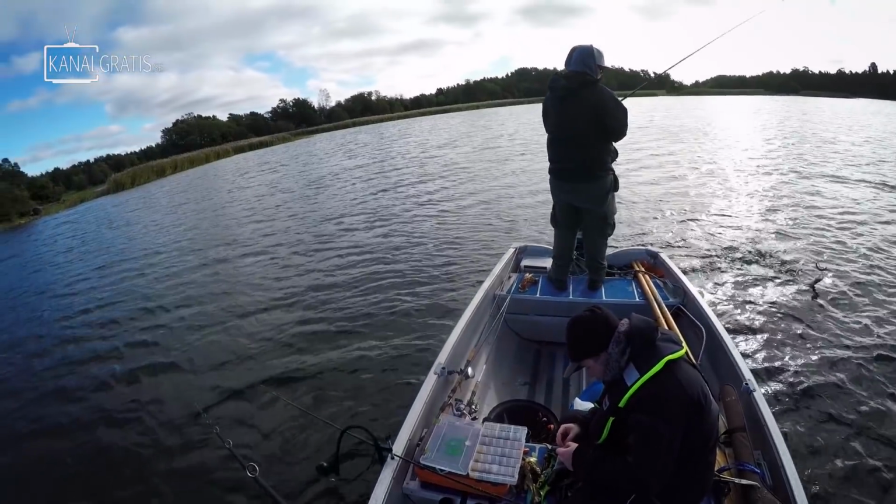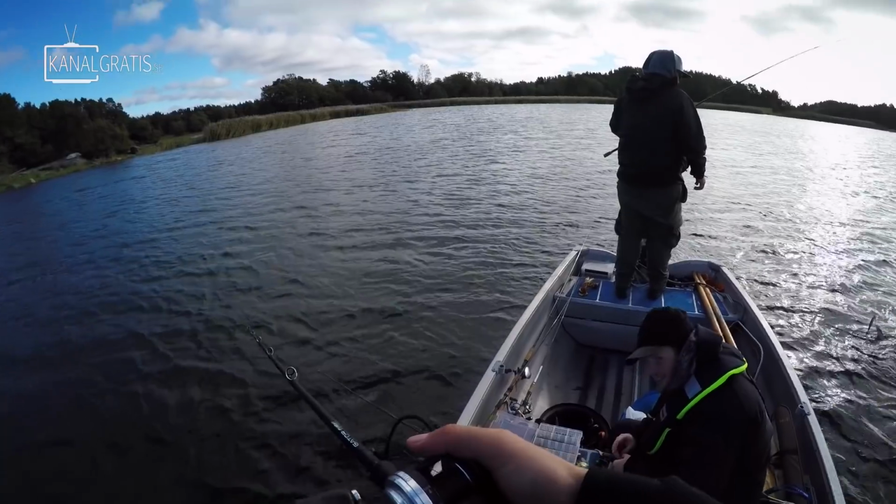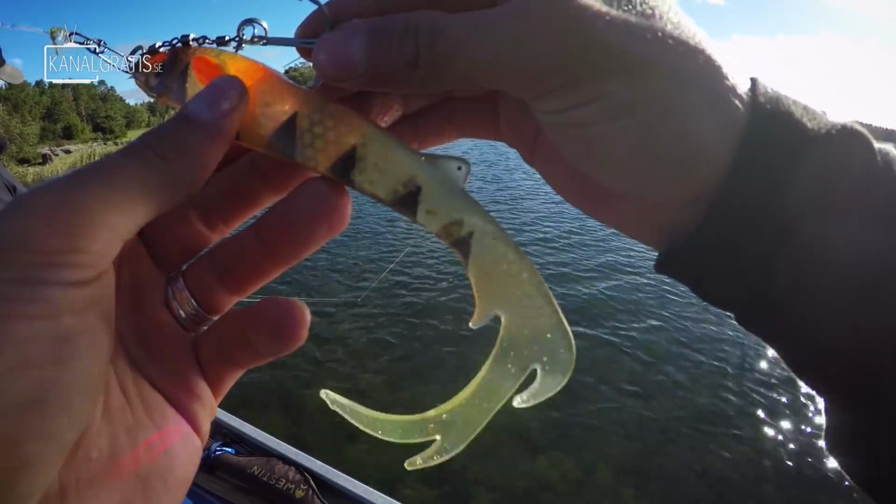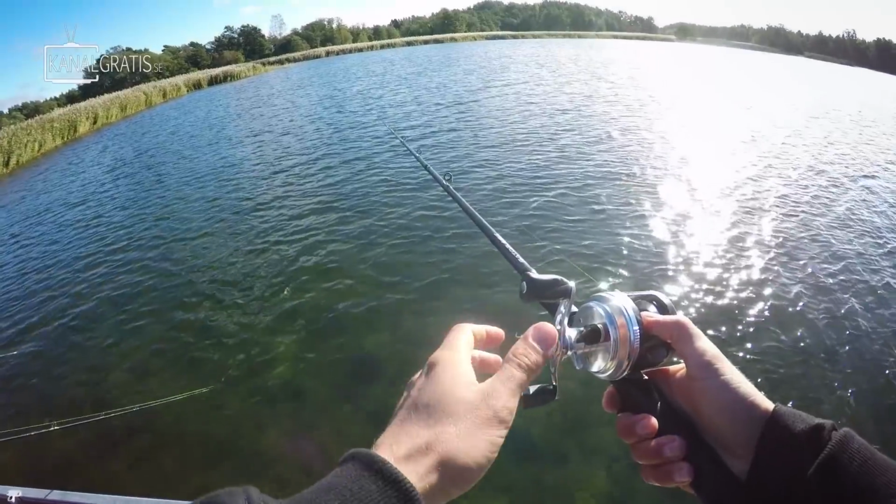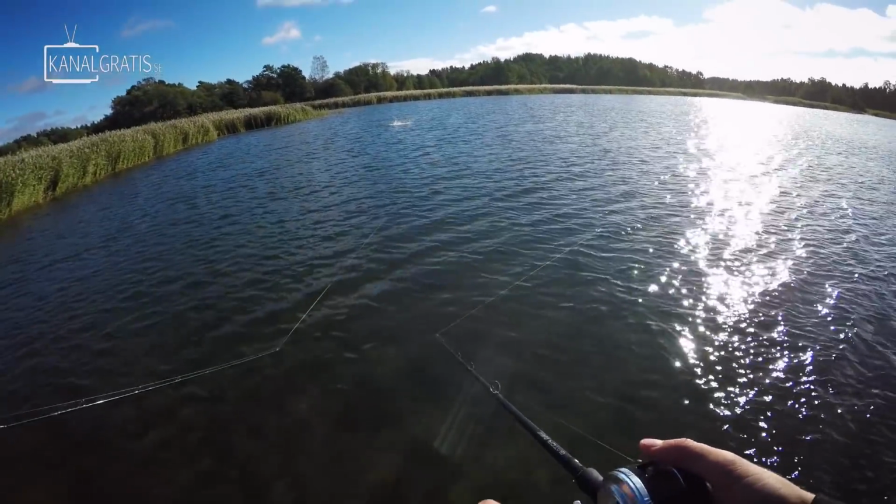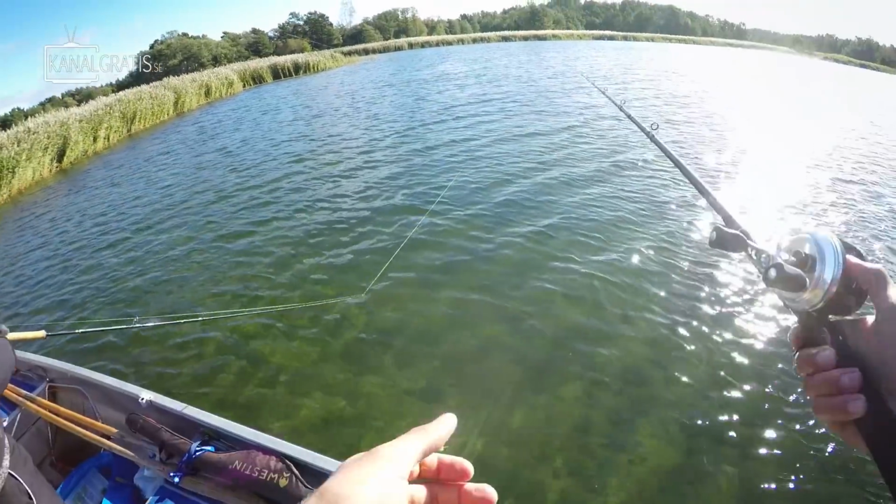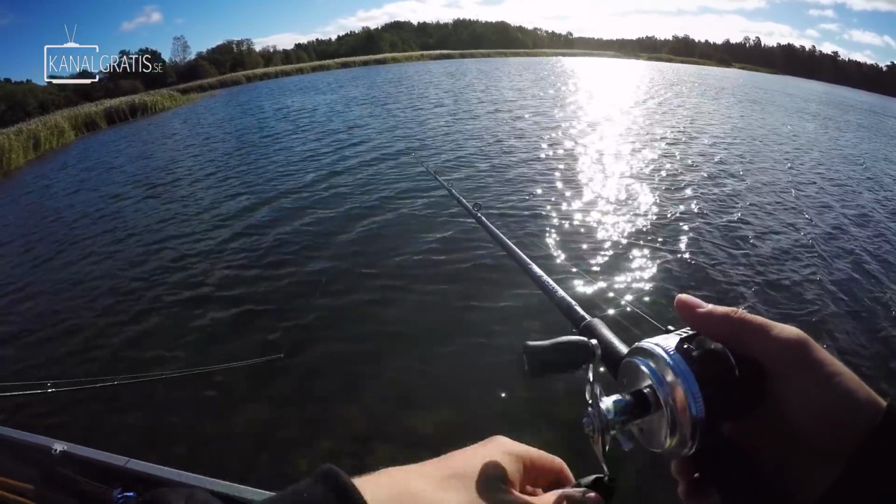Again. Okay, you guys catch the small ones, I go for the big ones. You told me this was a big pike place. You're catching babies. Fish on again. Another smaller fish or slightly better? This is a regular small one. Not the one we're looking for, but it's still a pike.